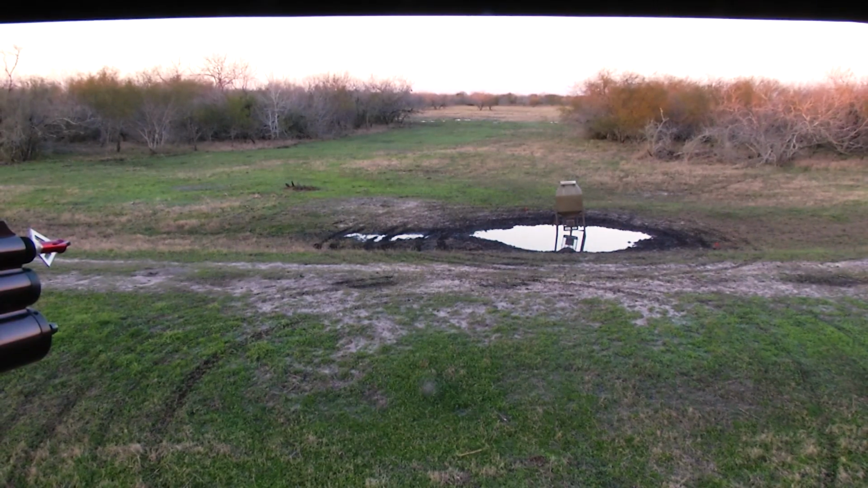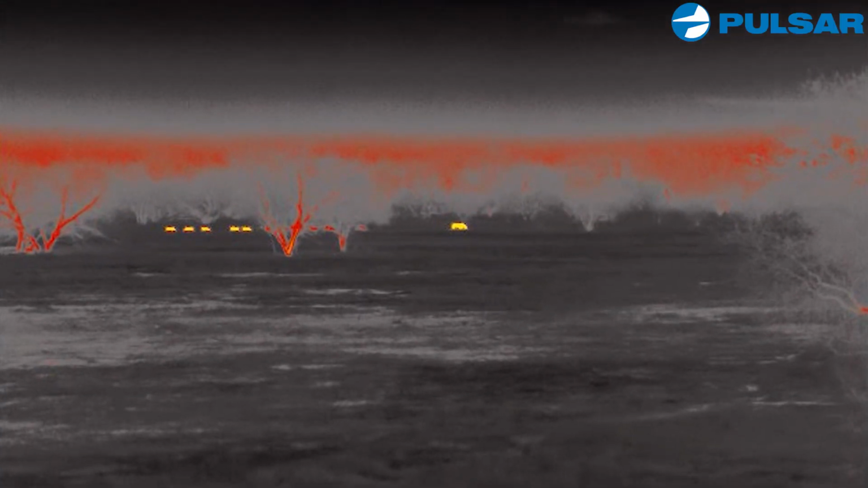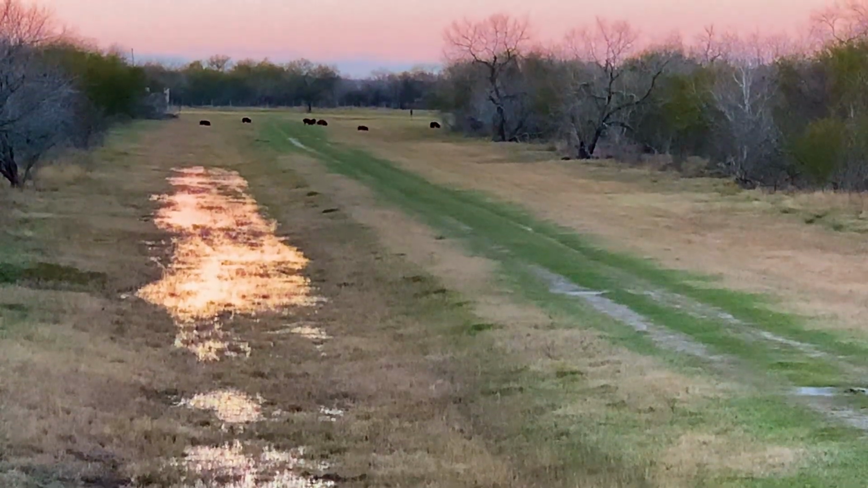All right, so the sun's starting to set. I'm reloaded. And we're rapidly running out of light, but that's okay. The reason why is because I have a thermal Pulsar monocular. And this right here will allow me to hunt as long as I want to hunt. There's a bunch of pigs out there about 200 yards. And the wind is perfect, so I'm expecting somebody to show up here pretty quick. Nice.